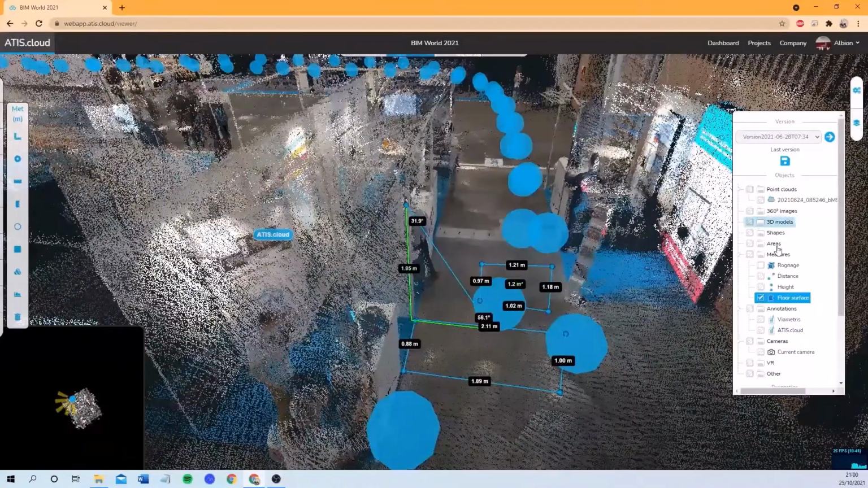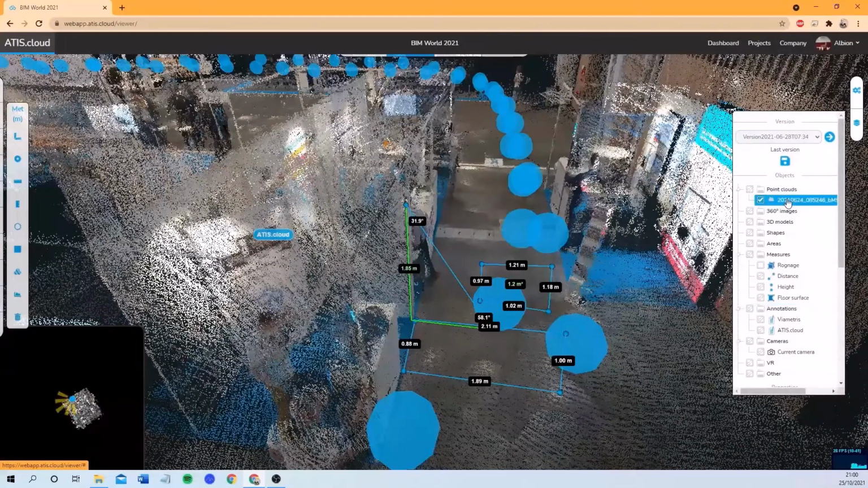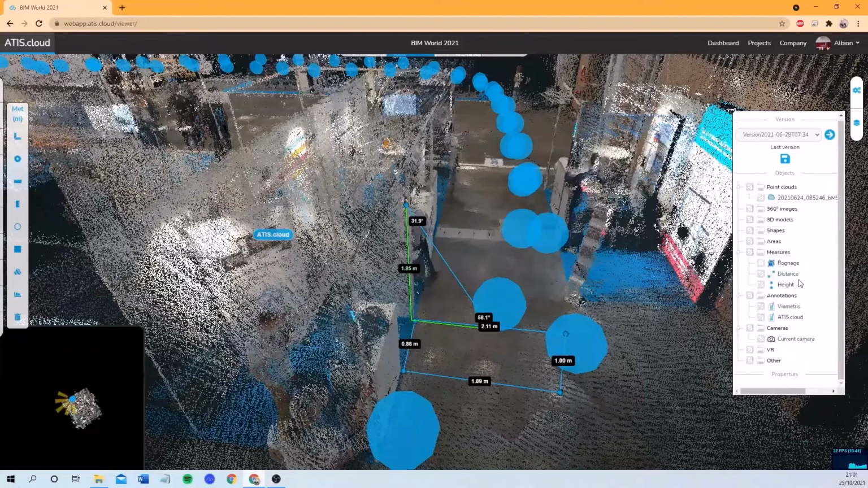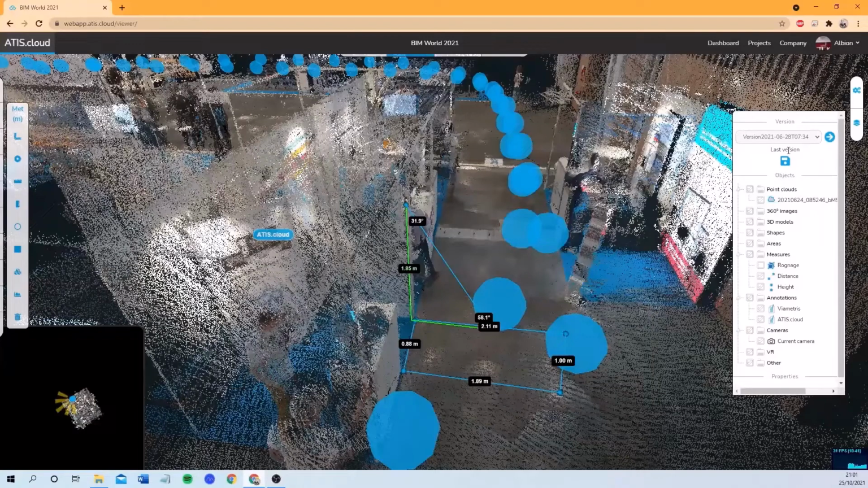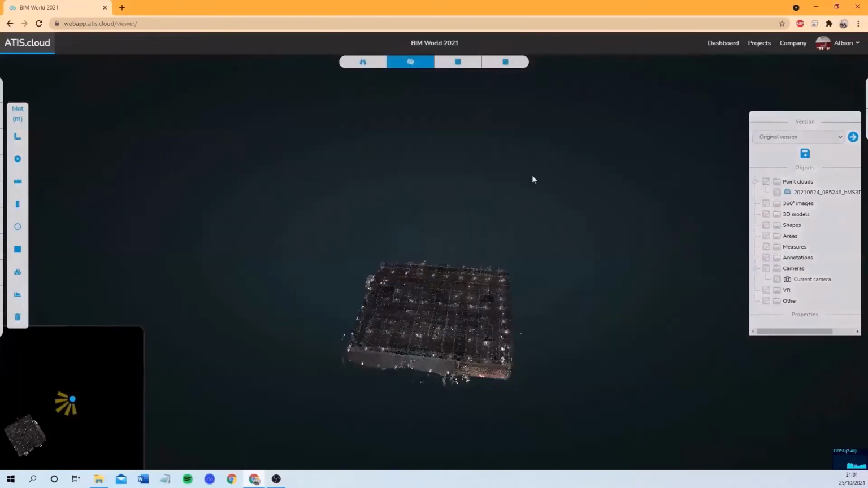And if you need to delete any of these measurements, on the right side, that's where you find your point cloud and all the measurements, areas, or 3D models that were uploaded to this project. So here we have the floor surface. We can undisplay that one, or we can directly remove it. And here we see that we have the latest version open. We can of course go to the original one, go back to the beginning.